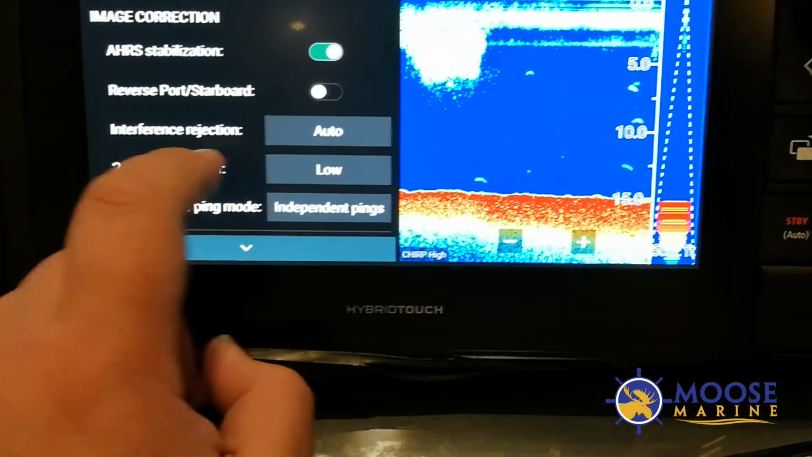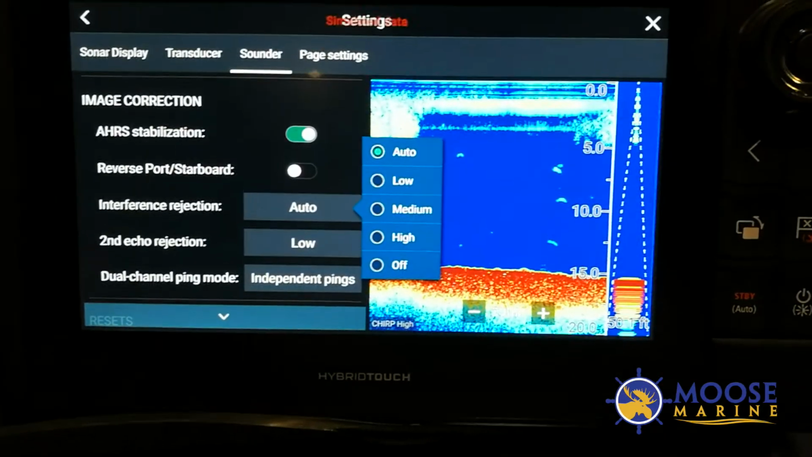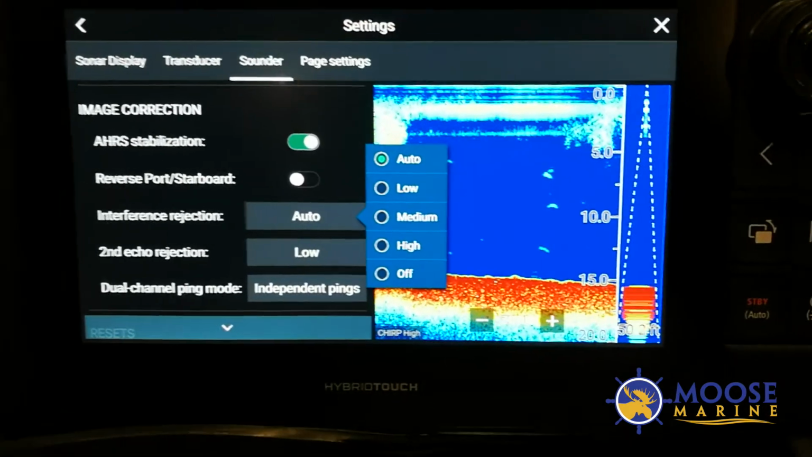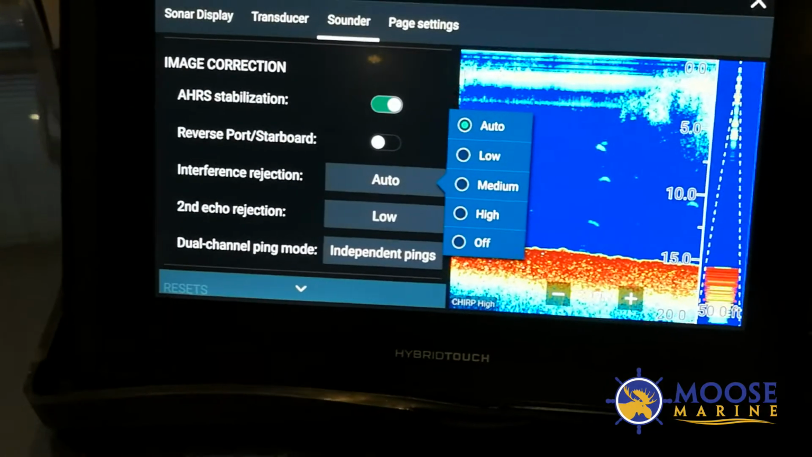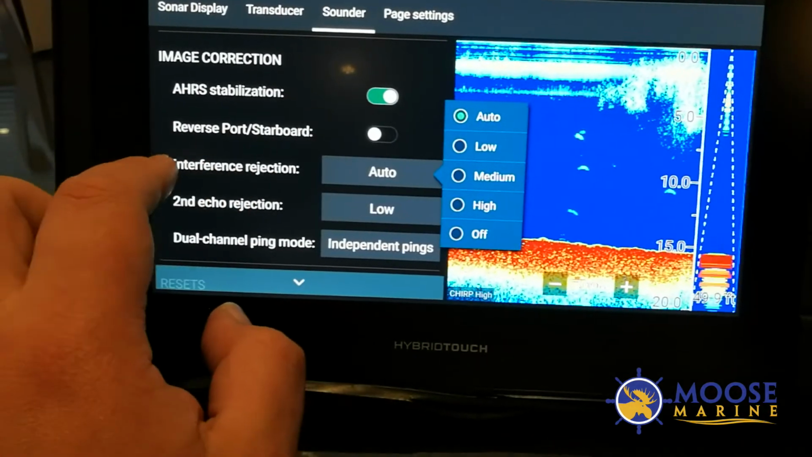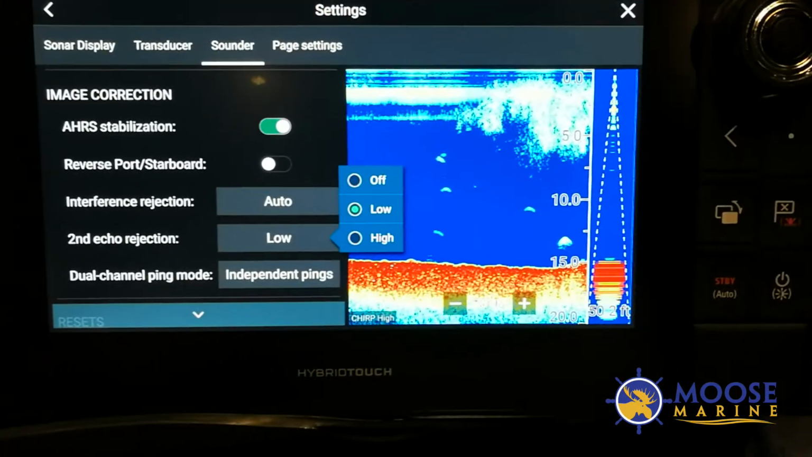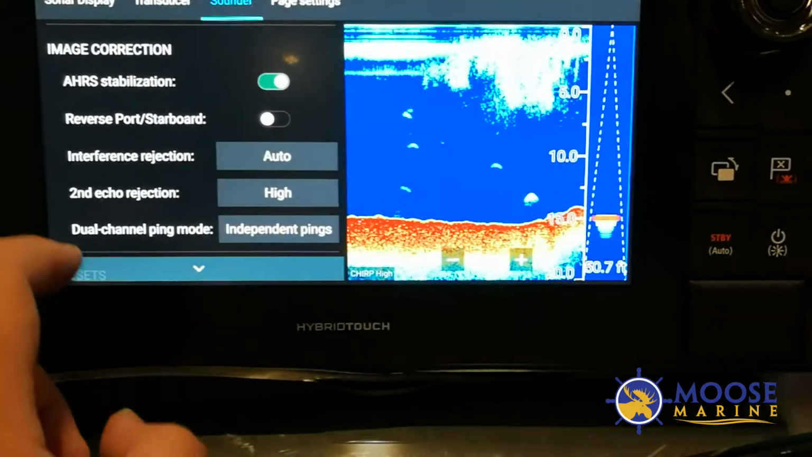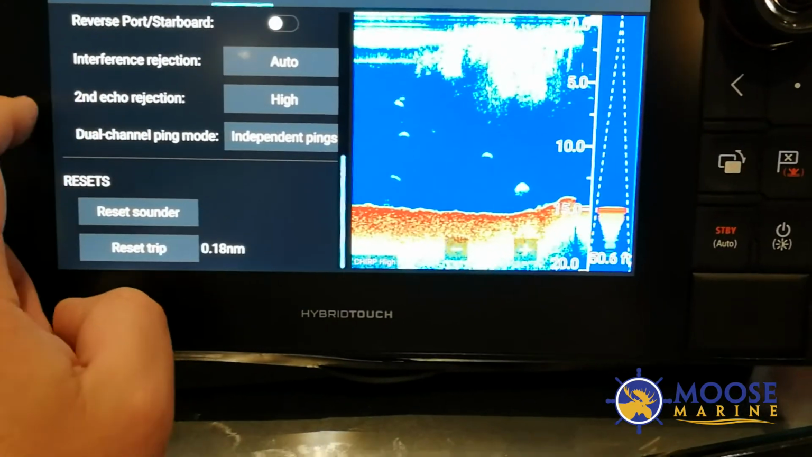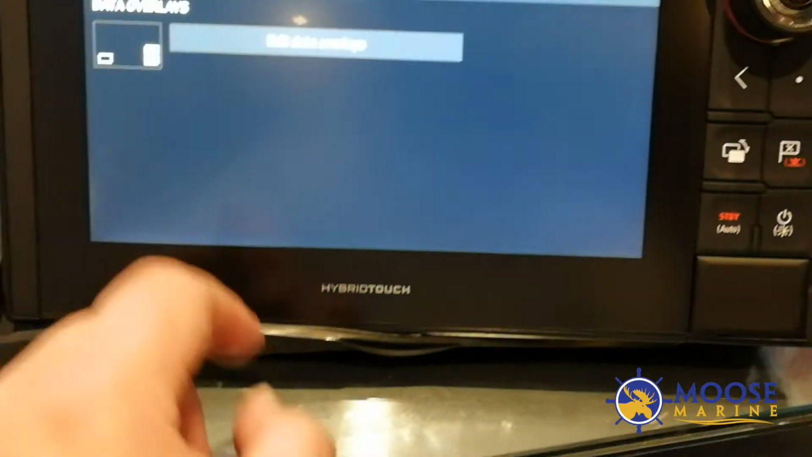Interference rejection, if you're running electrical objects such as trolling motors that create a lot of interference. You can select interference rejection to dial it in or down. Second, if particularly on hard bottoms, you'll get a ghost echo underneath the bottom. You can turn that off, and you can reset everything as well. In page settings, it's just your data overlay.